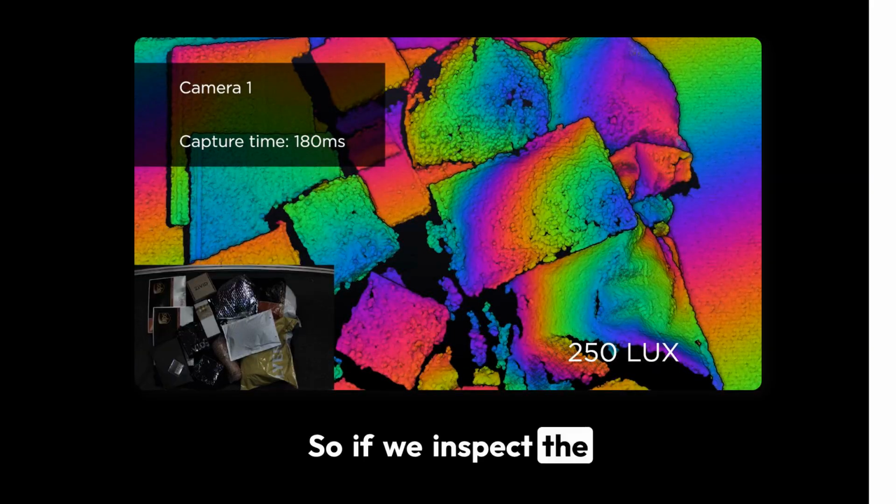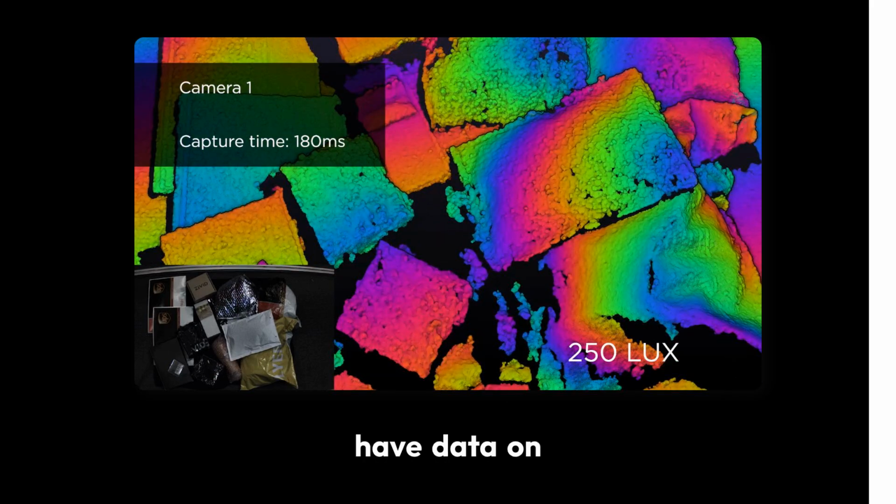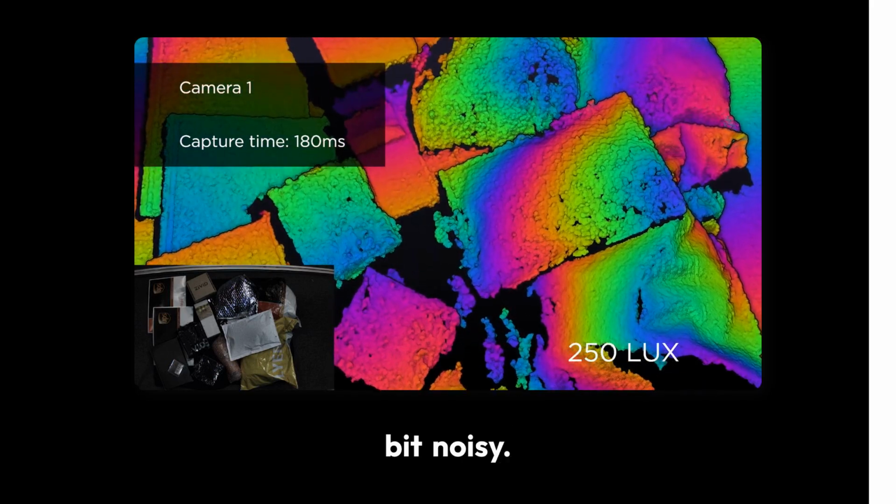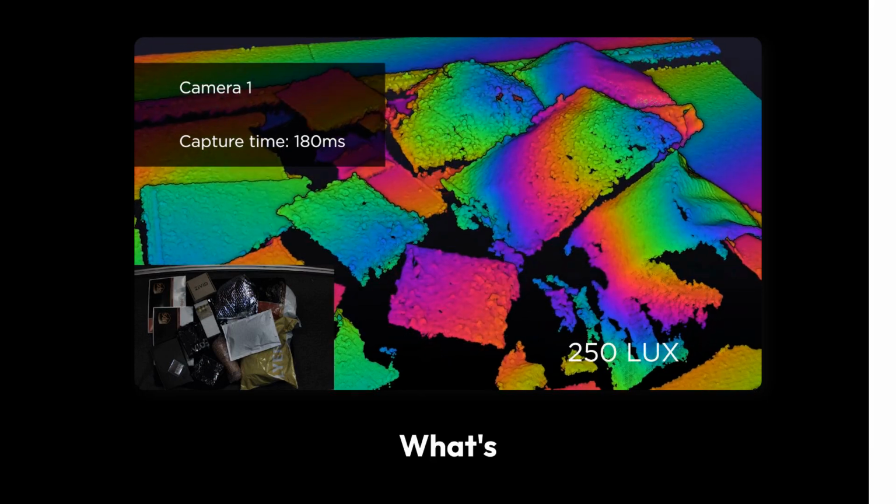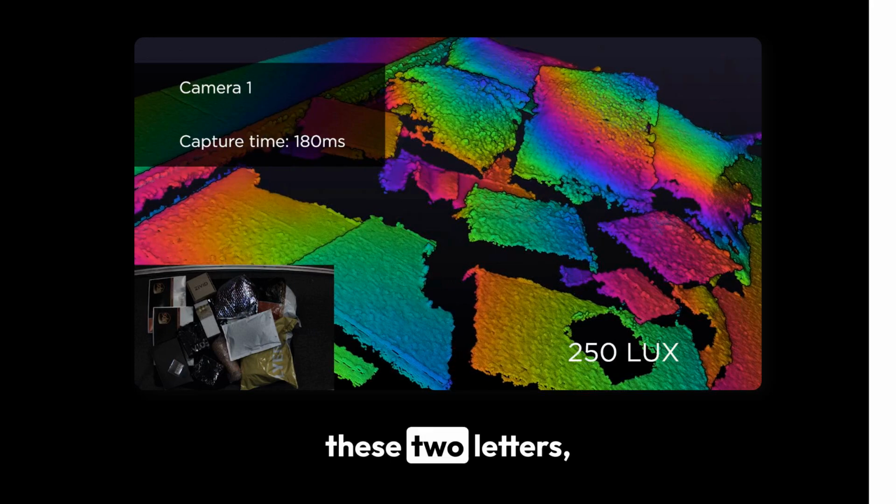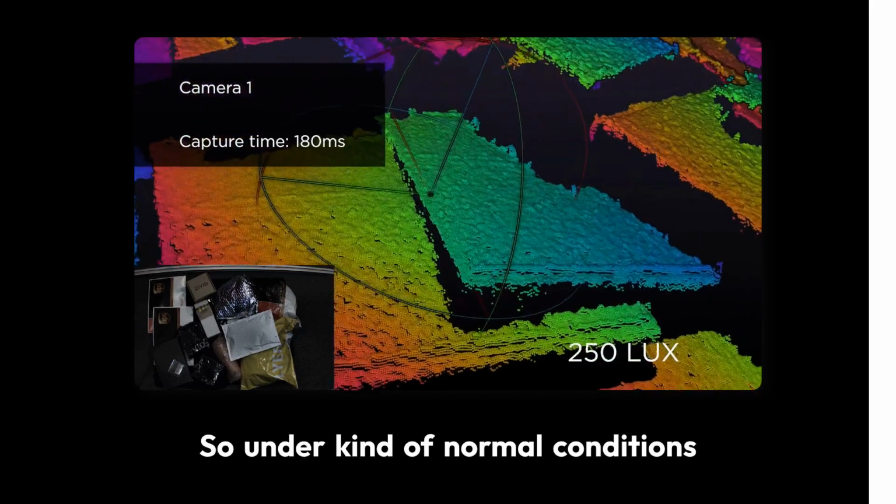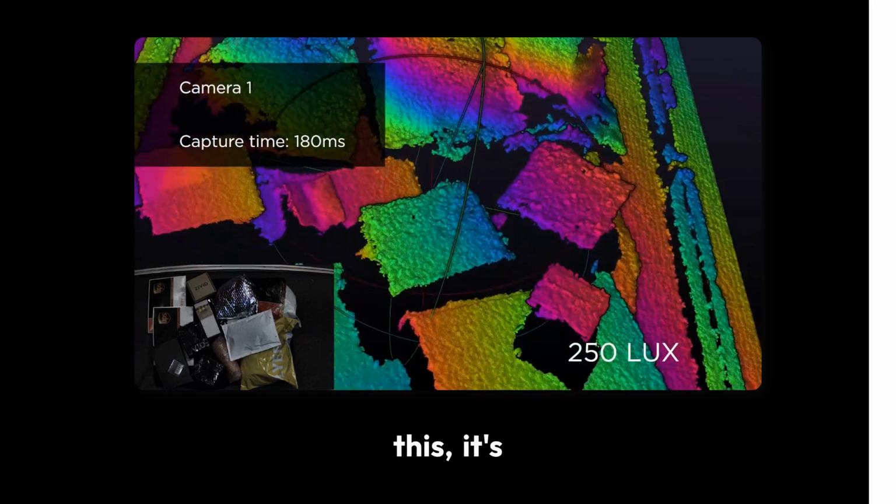So if we inspect the 3D data, we can see that we don't have data on this bubble wrapped item, and overall the data is a bit noisy. However, it's probably okay for picking. What's nice is that we're able to, for example, separate between these two letters, which is important to ensure that we don't get any double picks. So under normal conditions like this, it's okay.